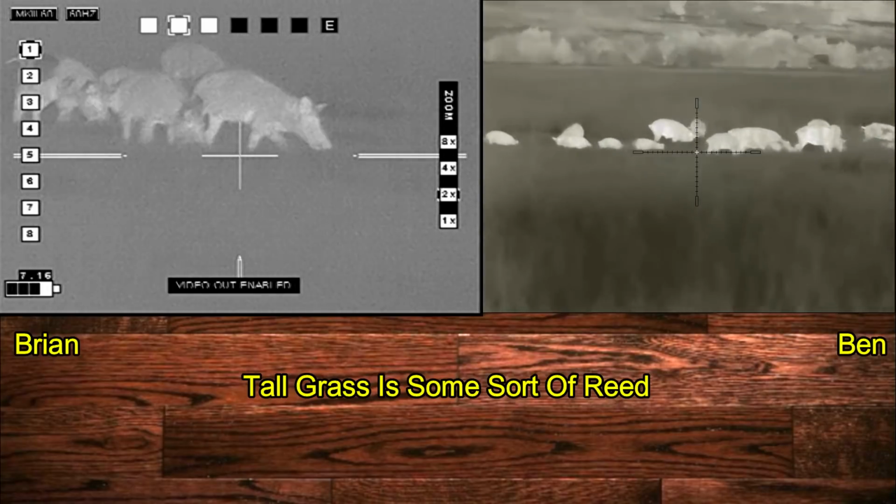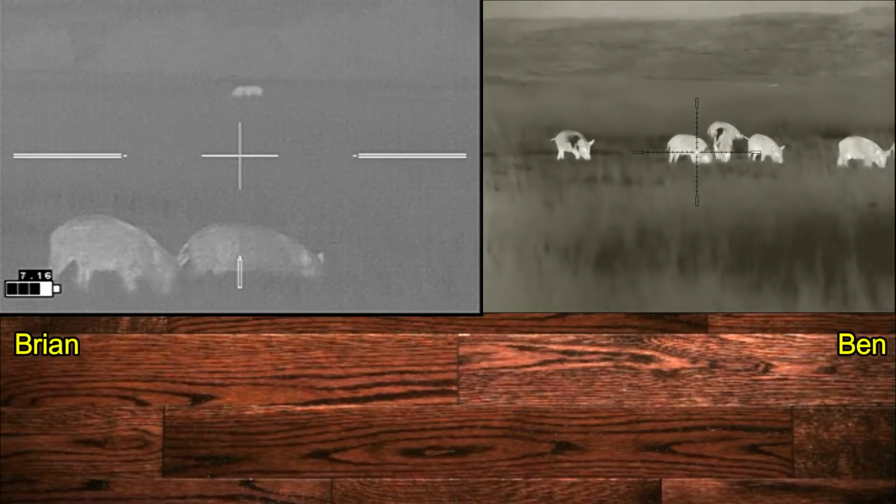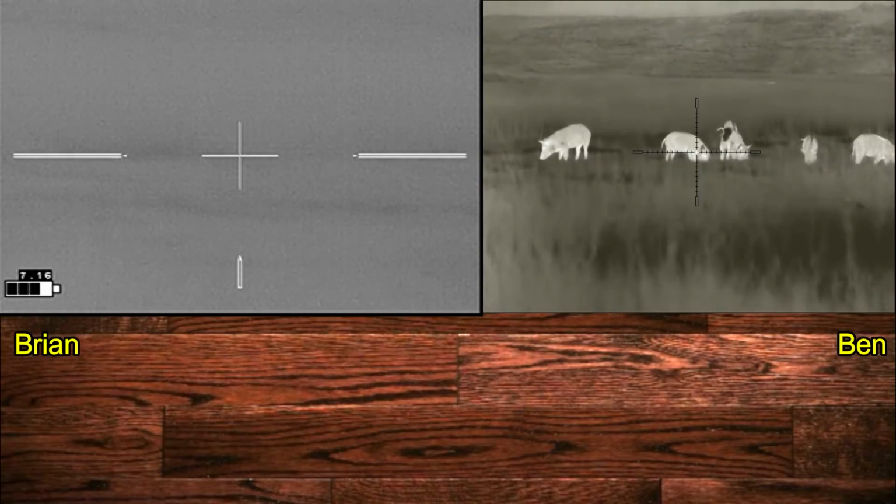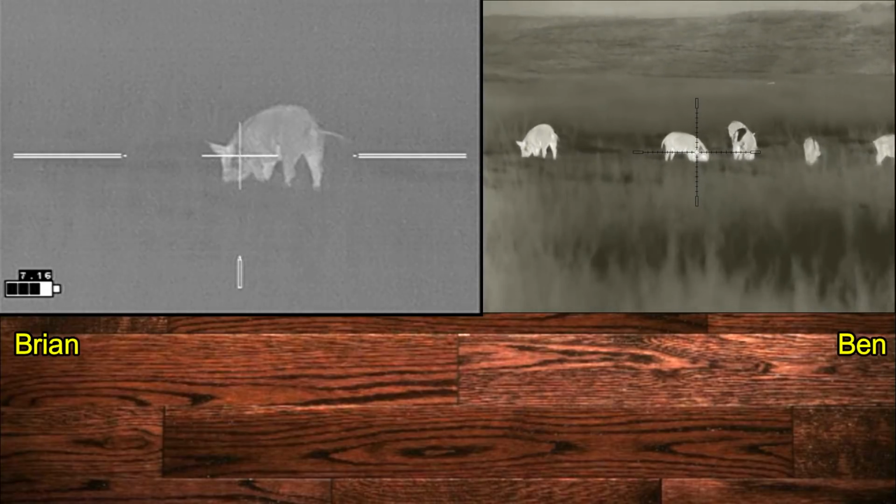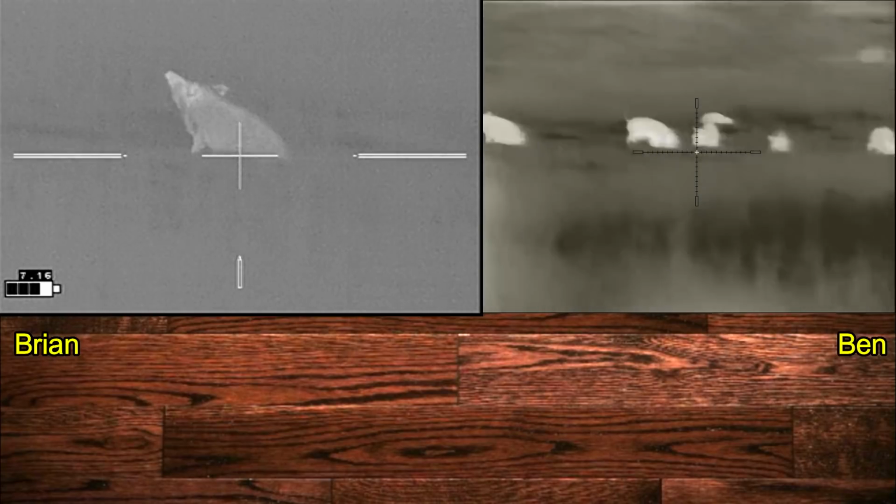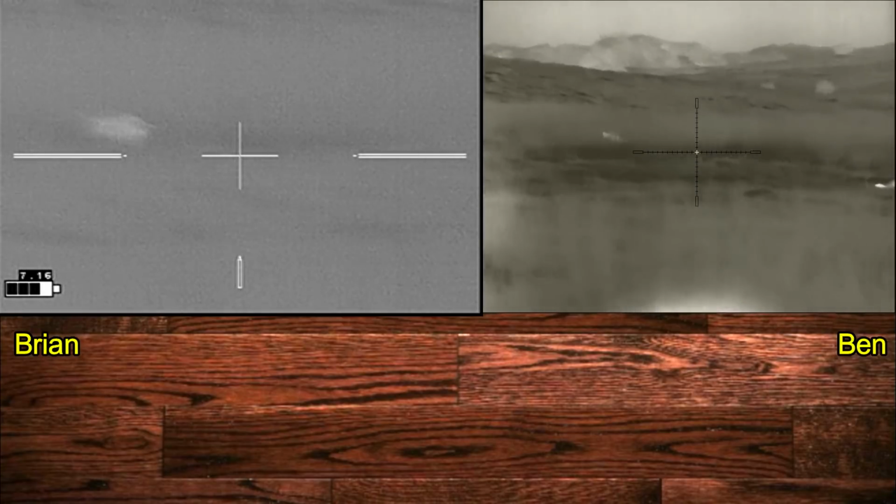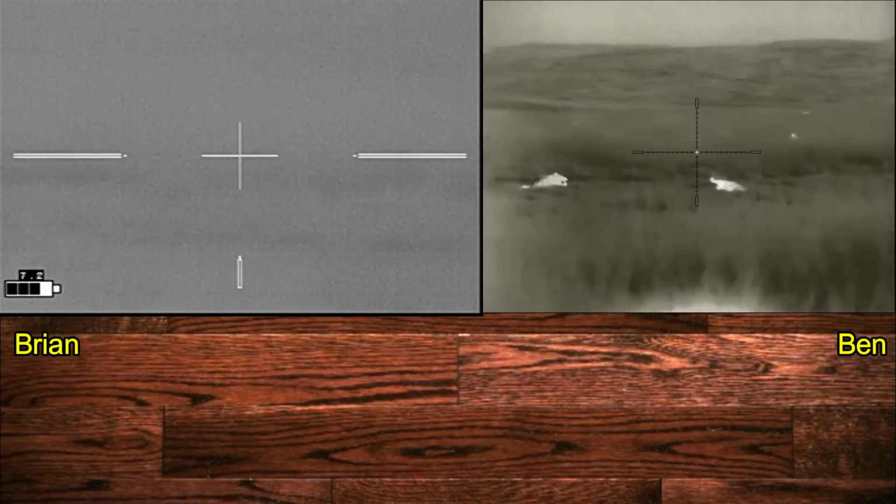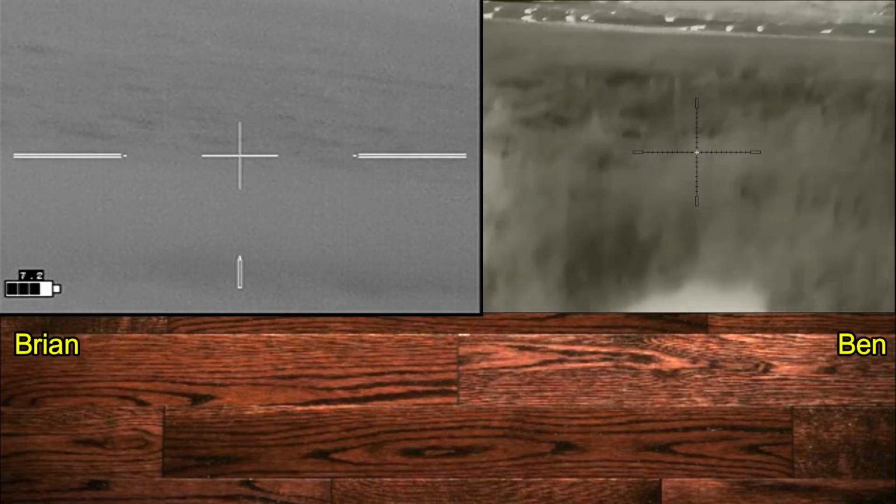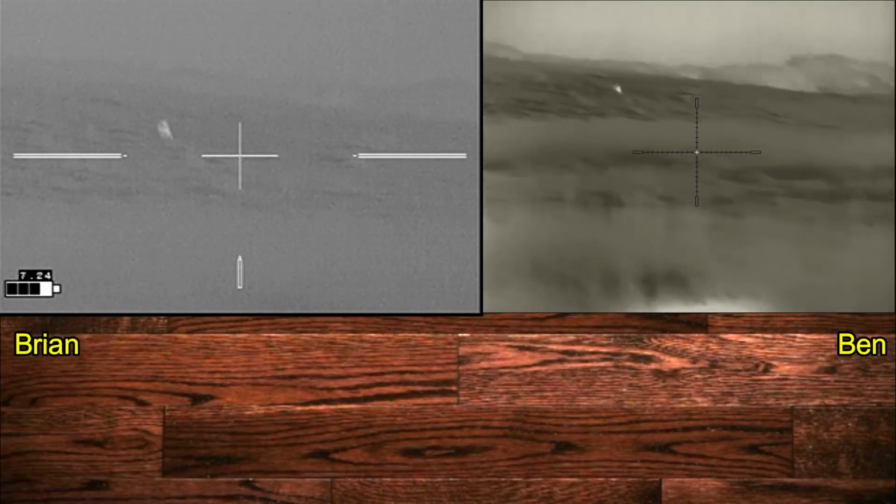How do you want to do this? Okay, I've got the one on the far left. Are you ready? 3, 2, 1. Both our hogs go down. And the hogs are going to run through the reeds and reappear in the field beyond the reeds. Here they come. Or rather, there they go.